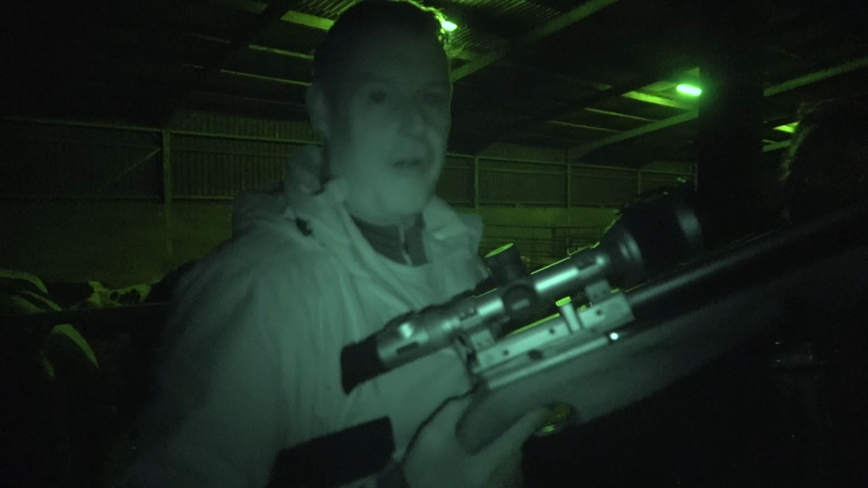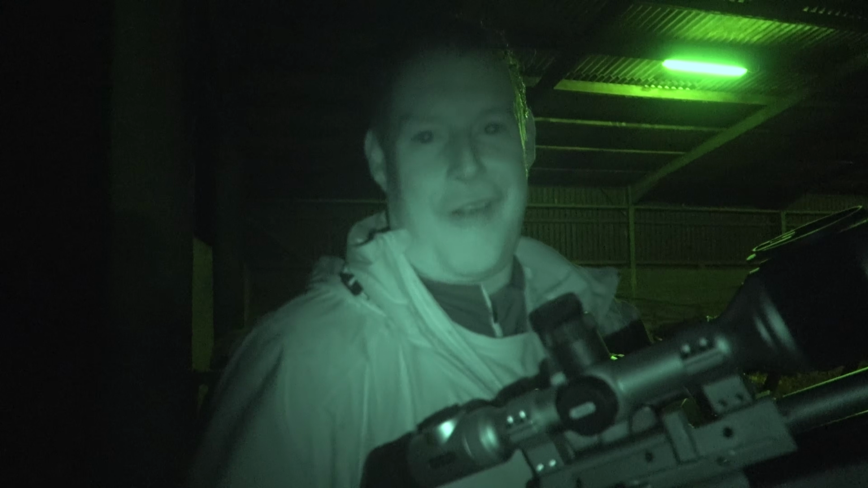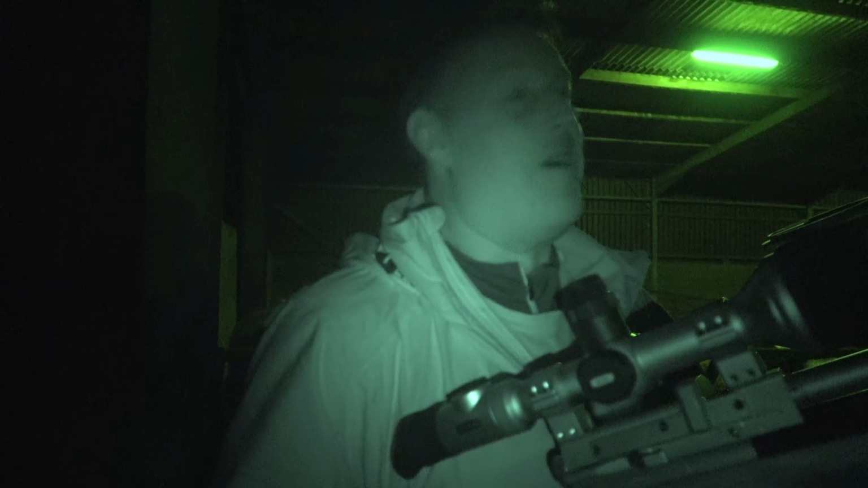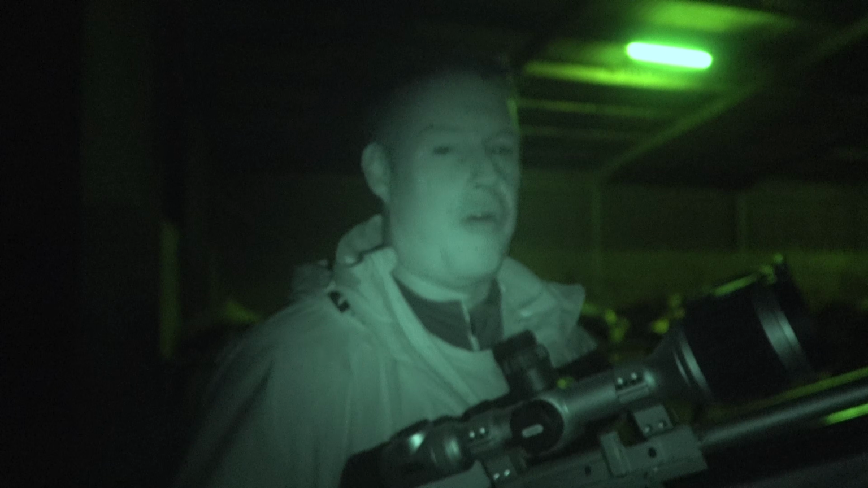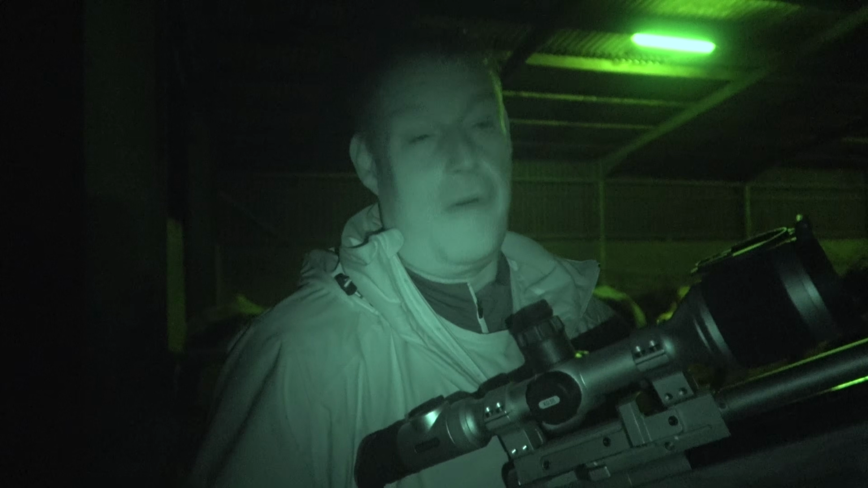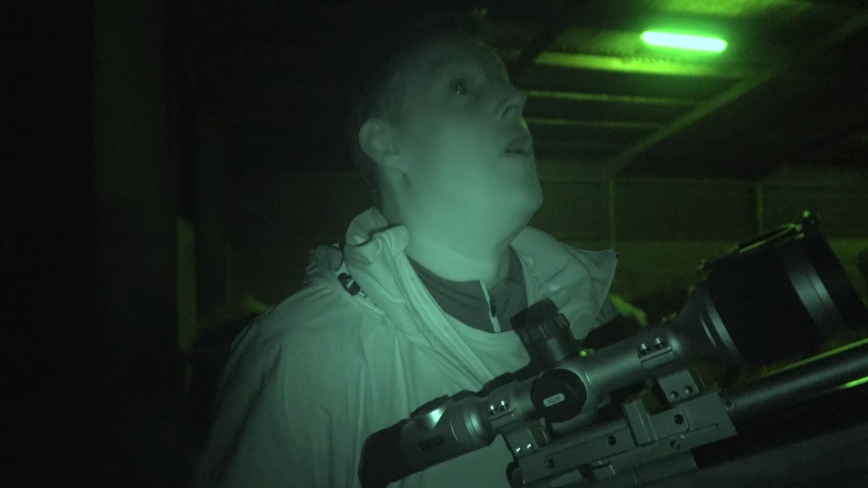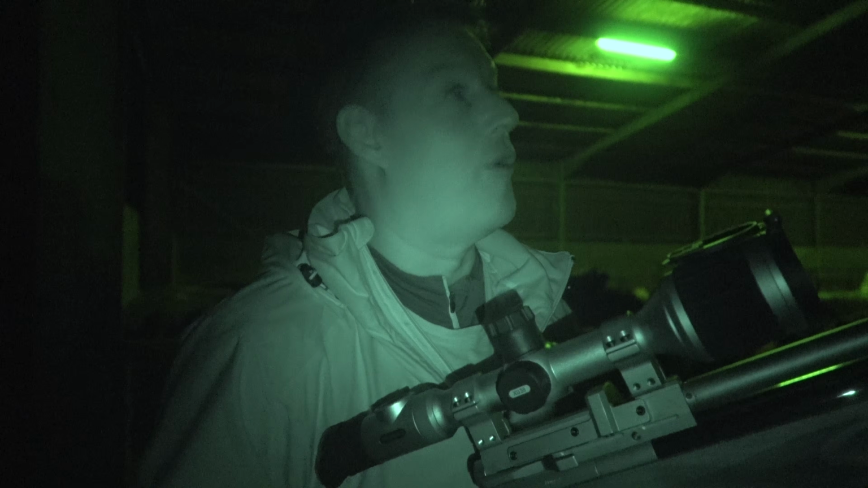If there's any ifs or buts, a couple of times tonight, you've gone, I can see it, clear shot, and there's a beam, I'm looking through this saying, no, I've got roof. So you're always going to get that, but you're better to be safe than sorry. And take it in turns, pass the rifle around. One of you spot, one of you shoot, swap it around. Get the job done double quick time that way, rather than trying to scope it all out yourself and take all the shots yourself.